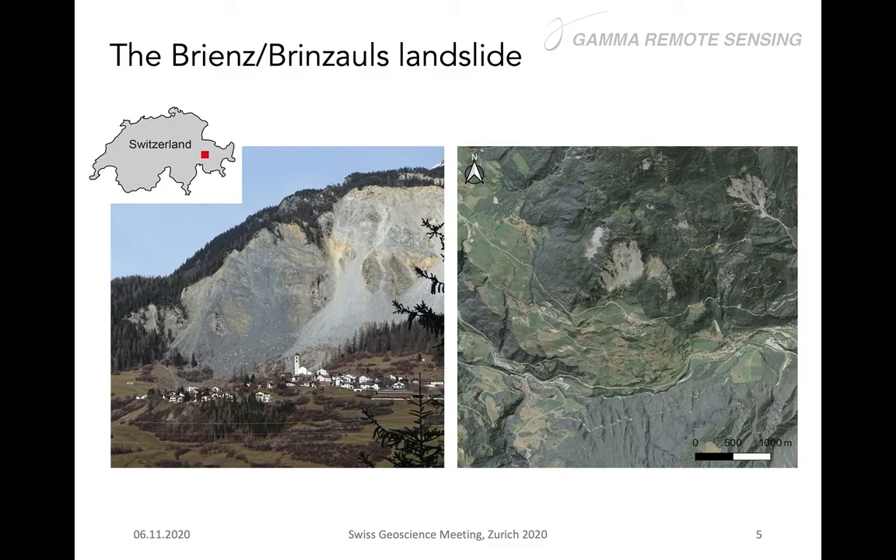And I show here an example that is a recent example for this project, and also a kind of hot topic in Switzerland. So the Brienz/Brinzauls landslide, which is located in the Canton Graubünden. And you see here is a village that is on top of this slope, that is the Brienz village.